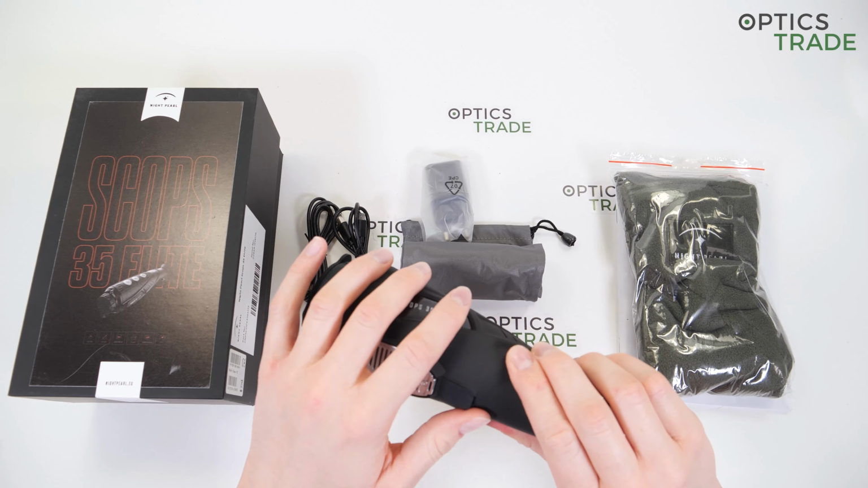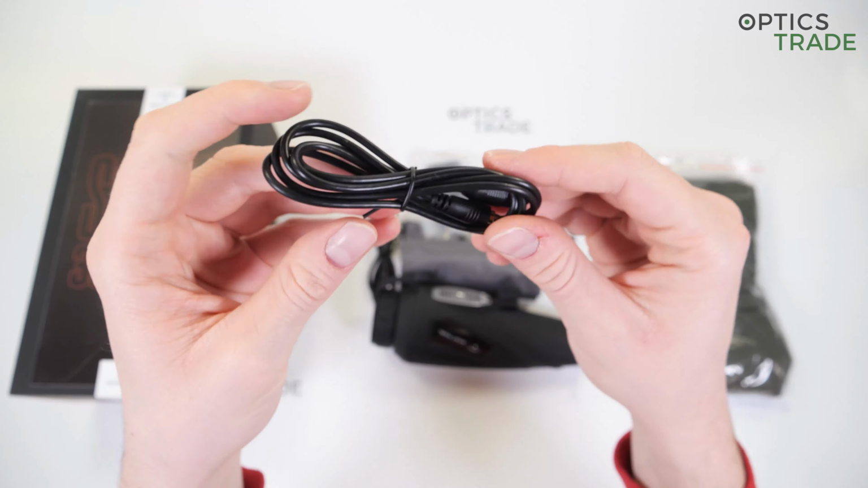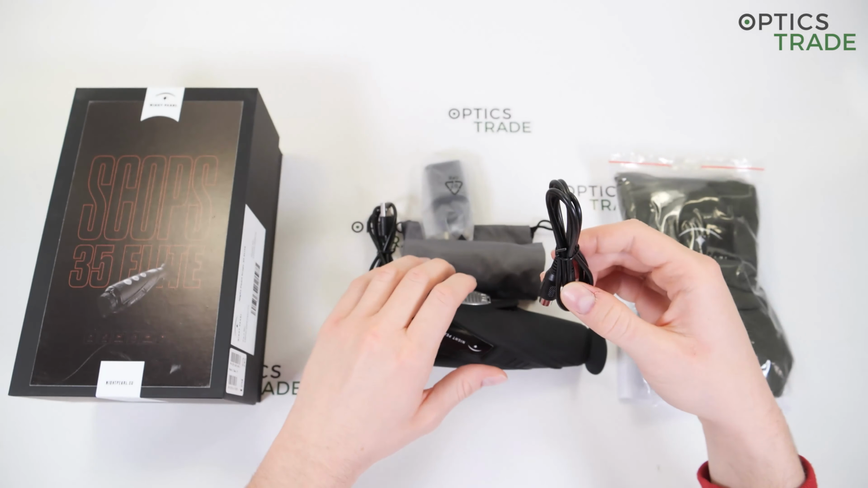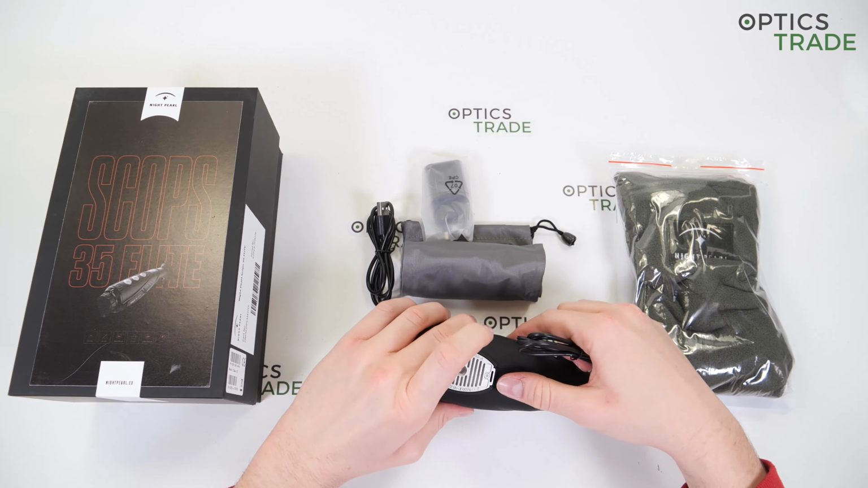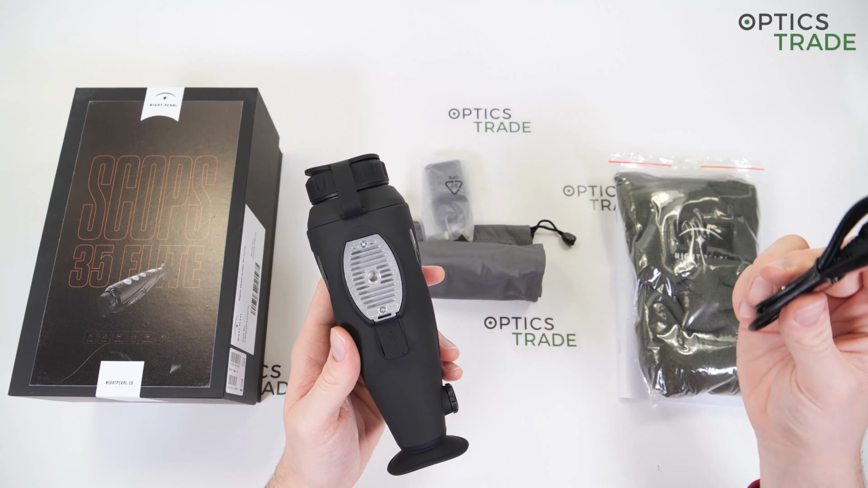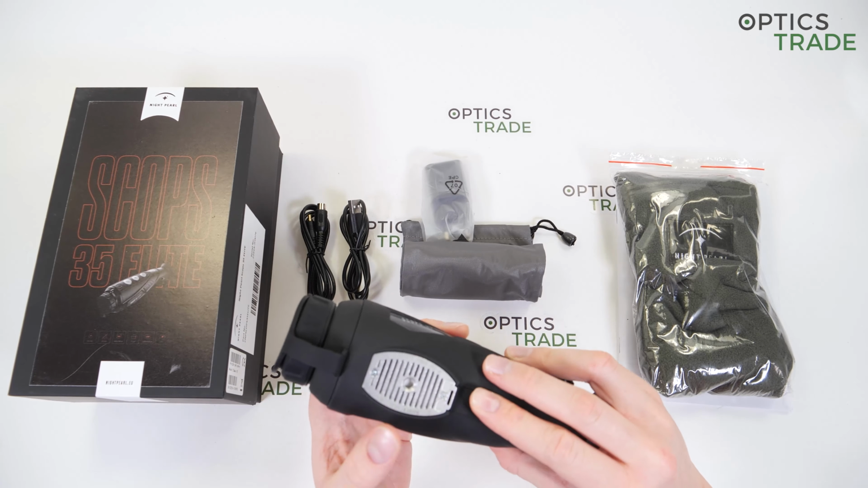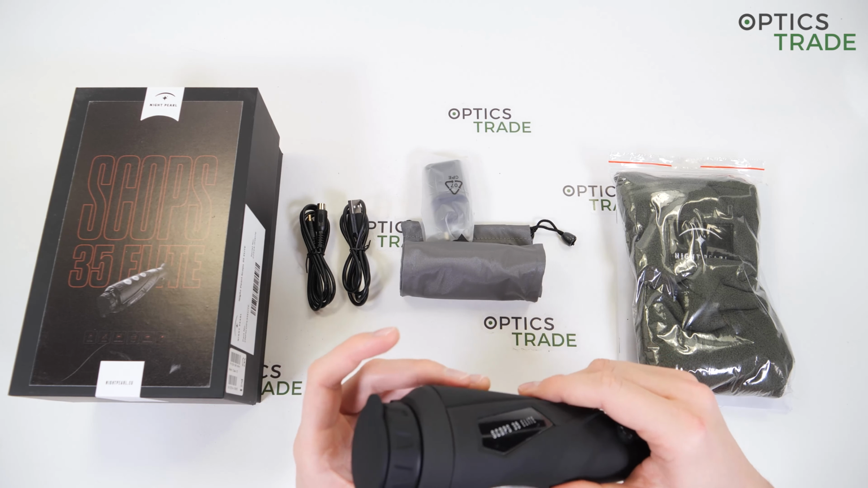And then this video out port is connected with this cable, so you can basically connect this cable to the port and then to an external monitor if you wish to stream the image seen through the monocular on an external monitor. A useful feature. This is it as regards ports.